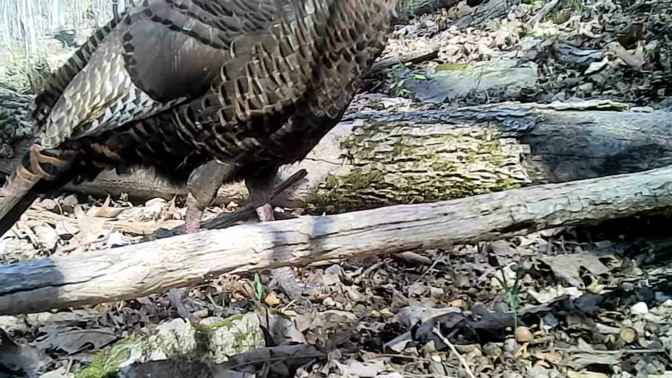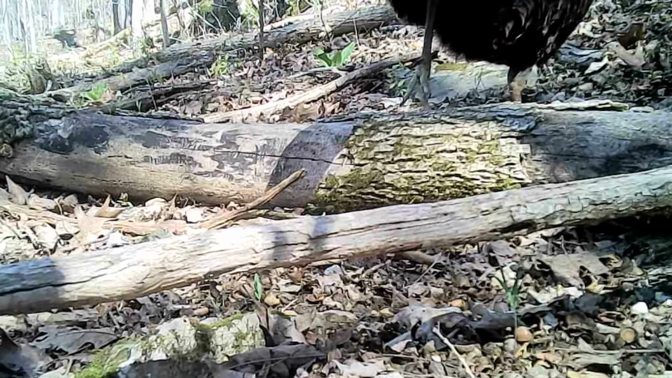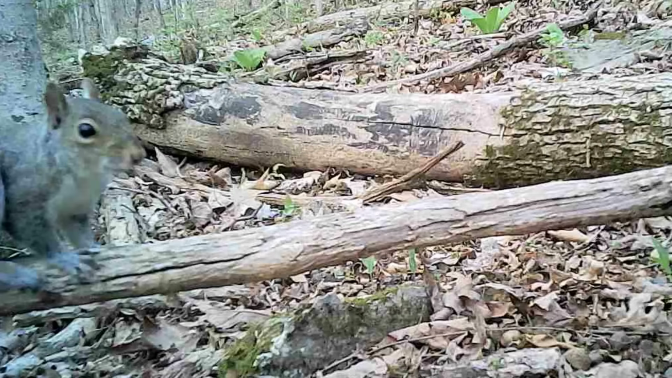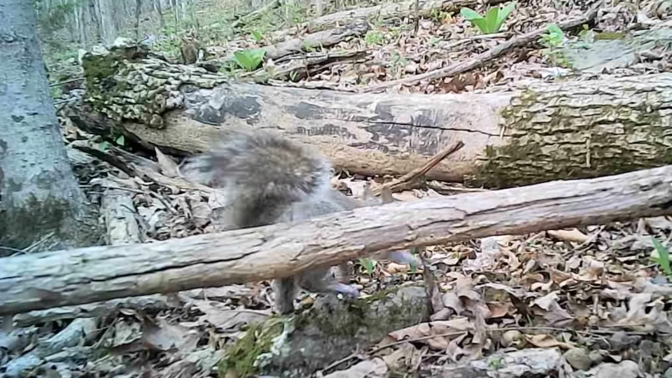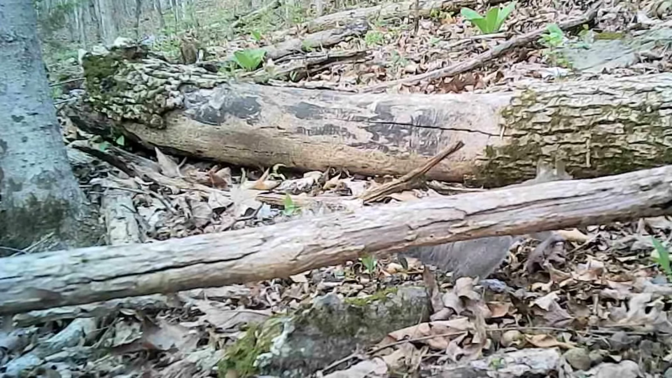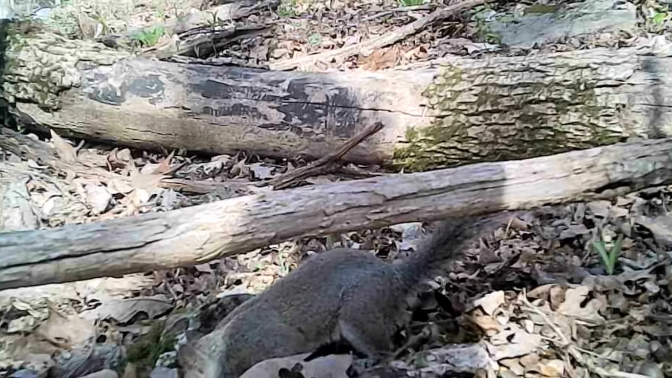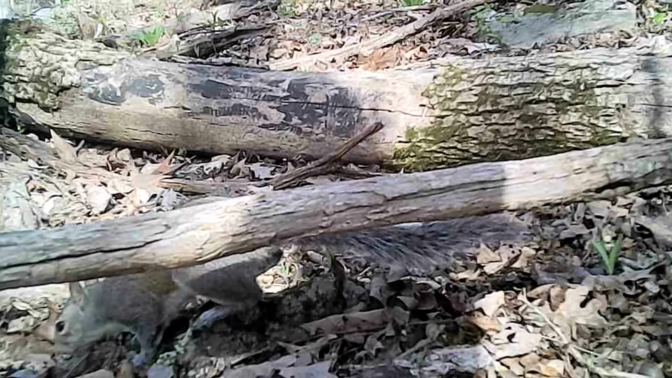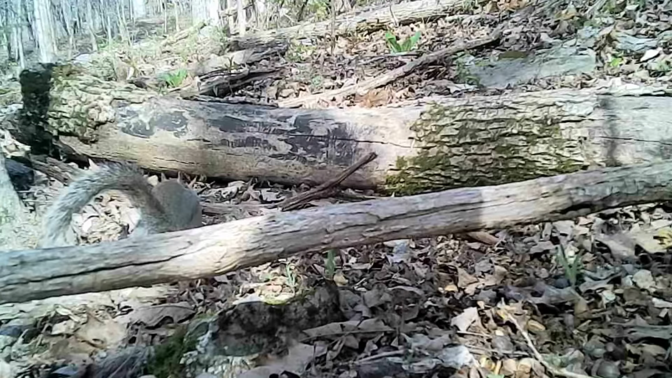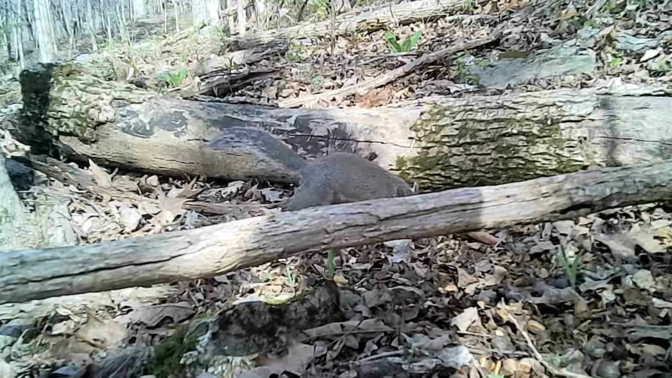And down at the acorn pile, turkey just browsing through. And the squirrels, this is their favorite spot. The acorns are all but gone, but there's still a few to be had. And they dig around for it, but they enjoy themselves all day long.